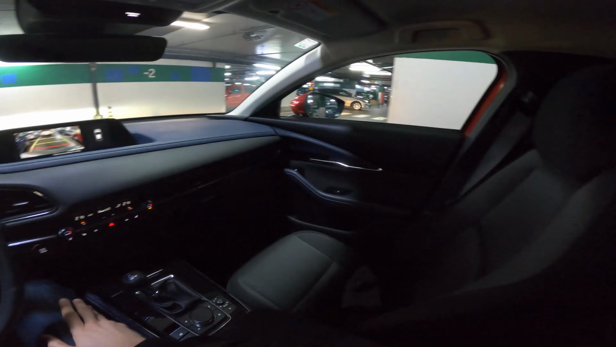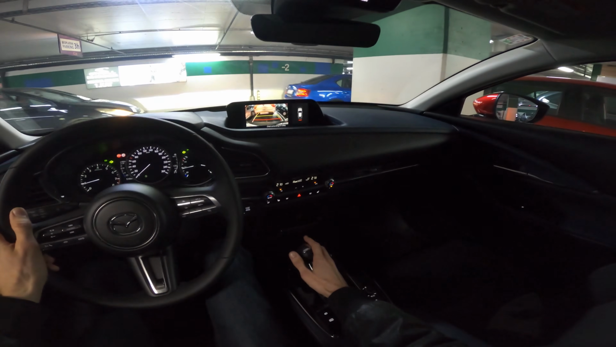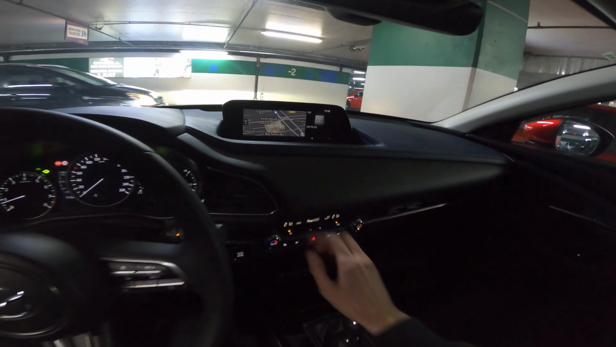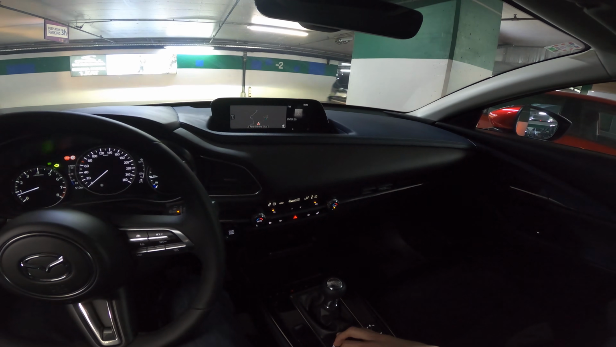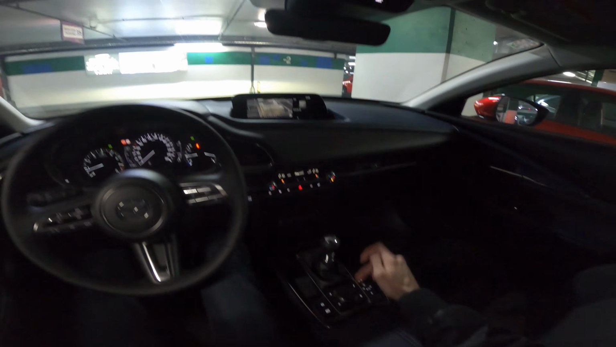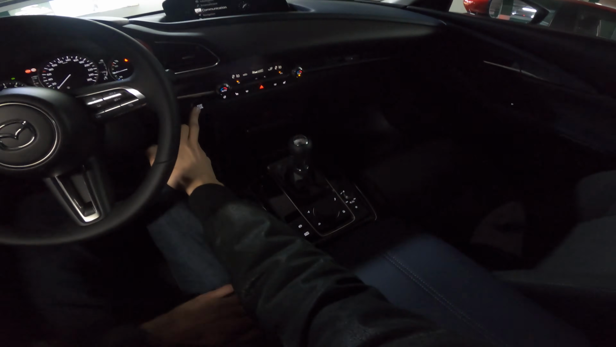It's always nice to have an extra option like a parking camera and parking sensors. Excellent graphics. Let me just come closer. Excellent graphics, and you can see that if I zoom out, I'm in Zagreb, Croatia, and then if I zoom in, you can see the structure. So cool navigation, which is standard by the way in all models. Hazards off. So yeah, the key's wireless.